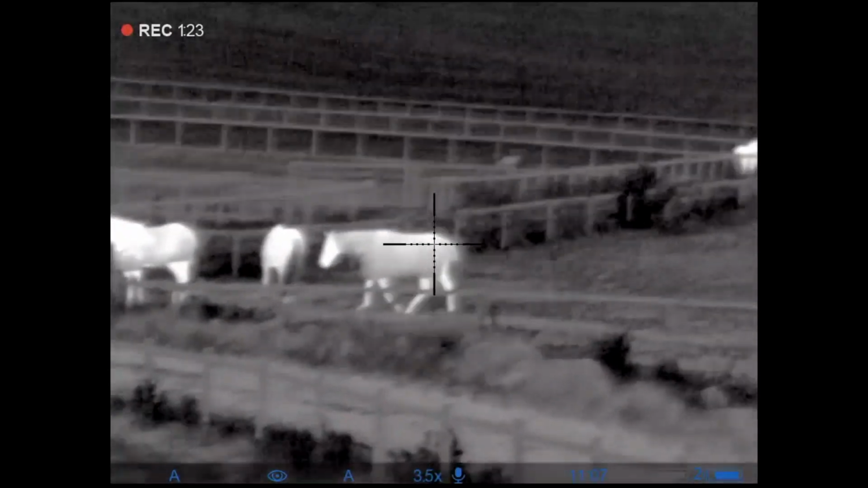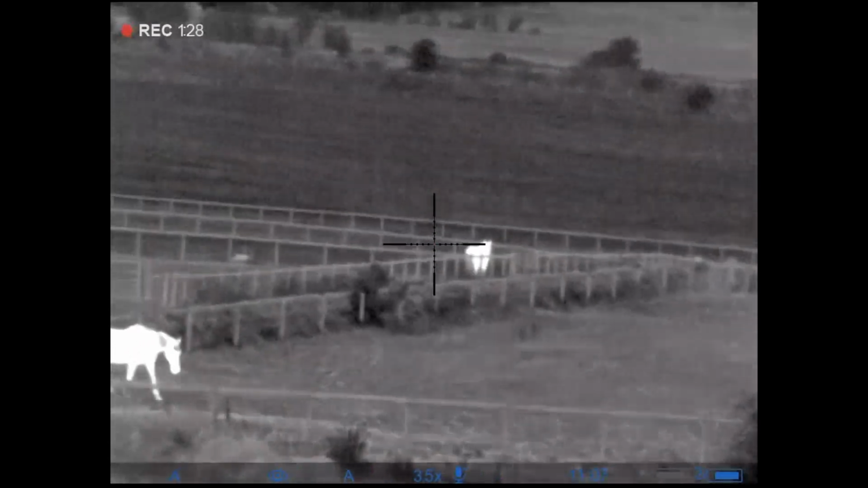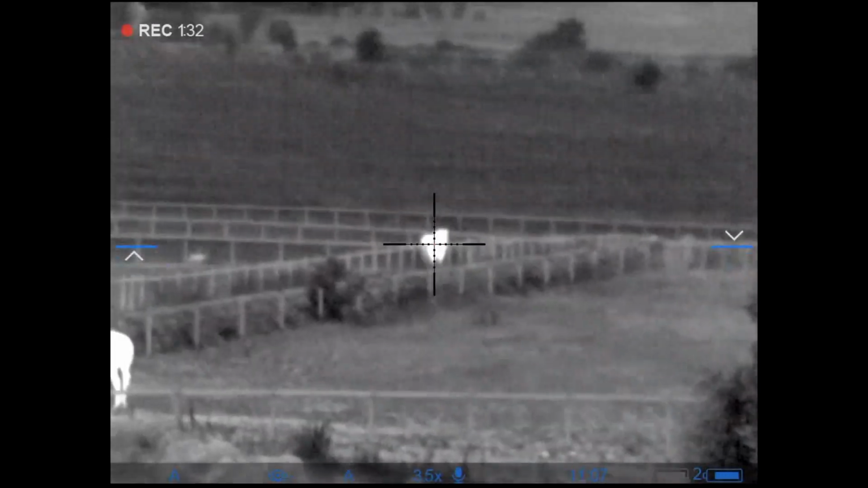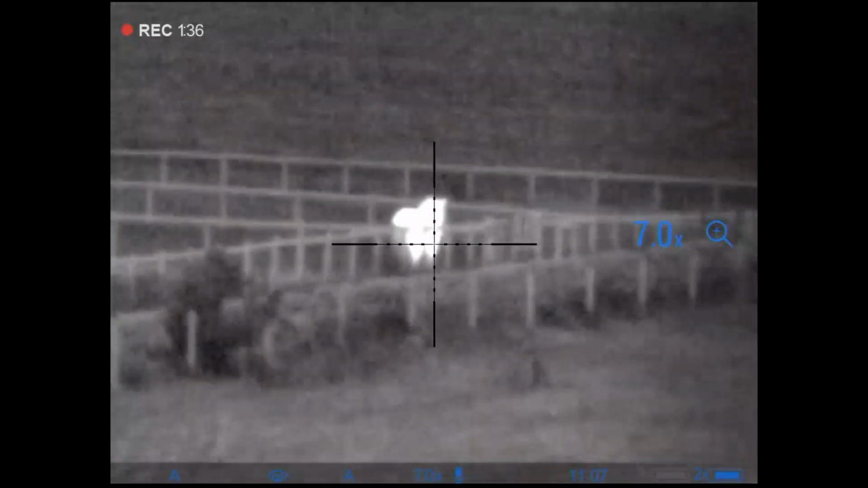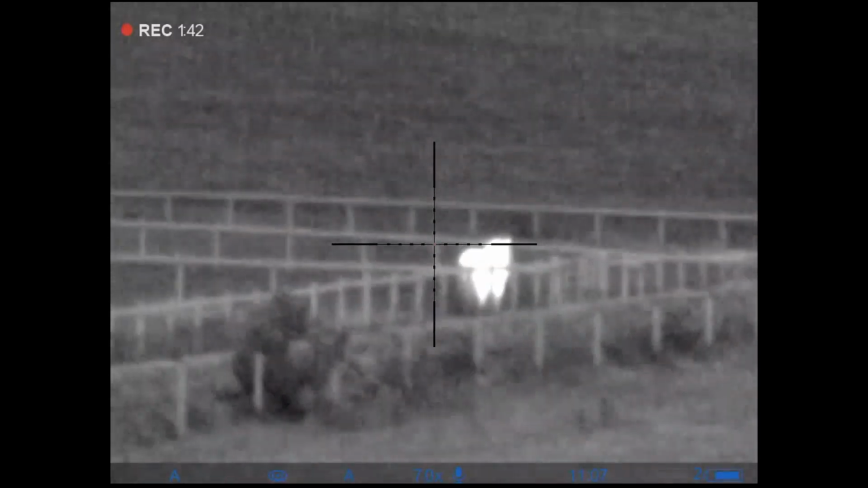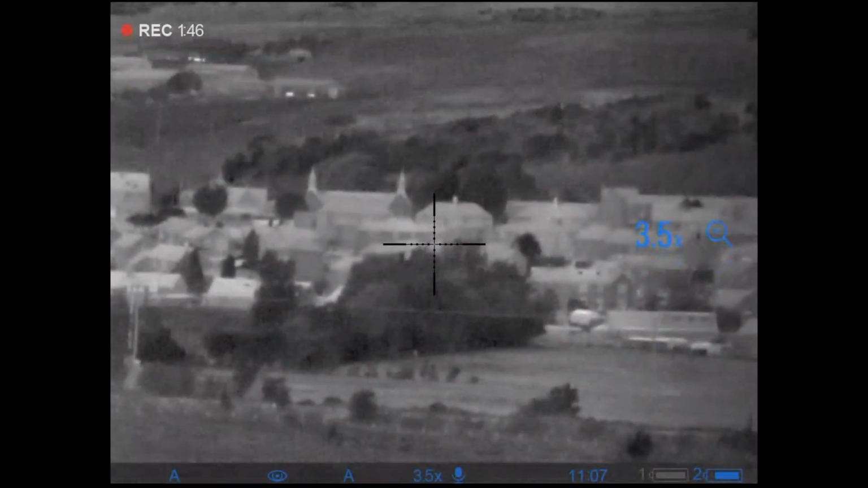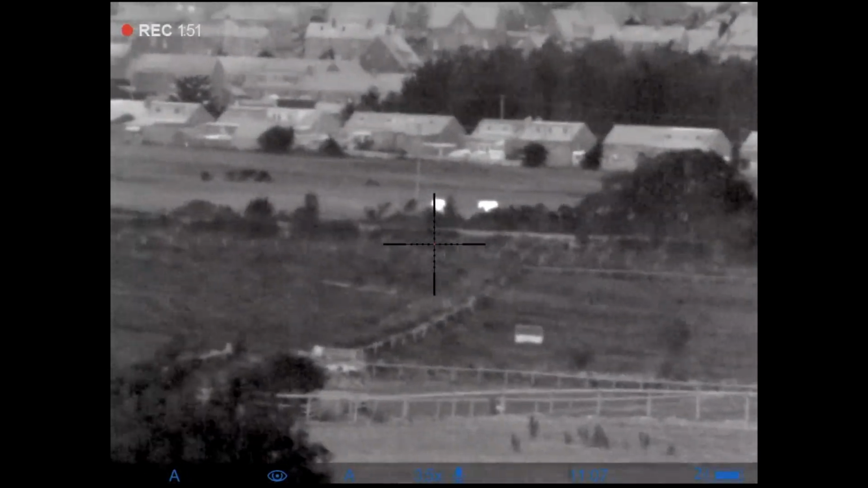So these horses are all about 100 meters. If we go to this one at the back here, that's about 200 meters. This guy on his own in the field, unfortunately. But yeah, generally a really nice clear picture of a small town there with more horses.